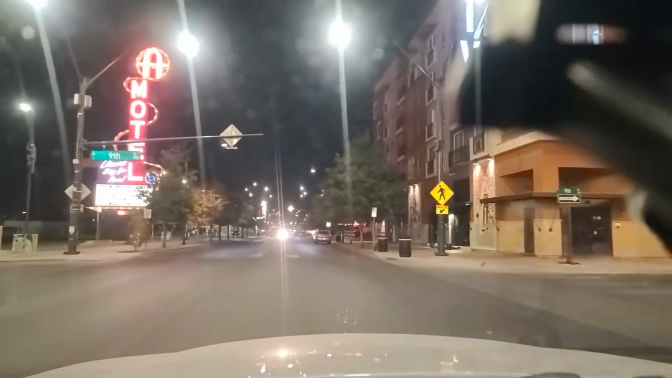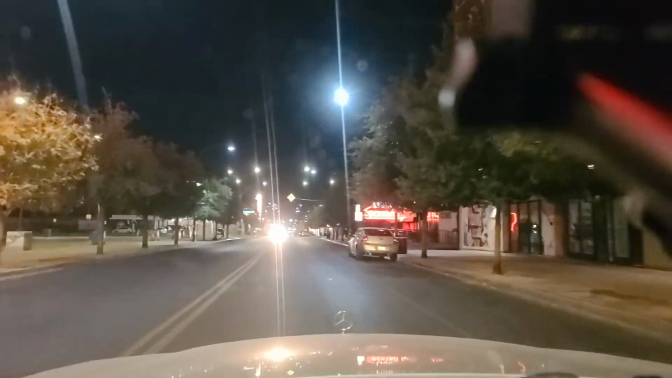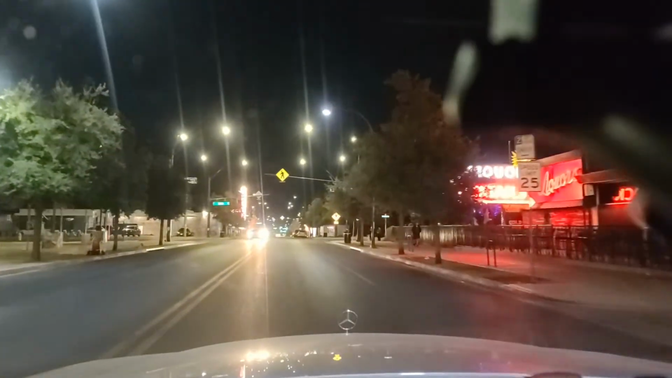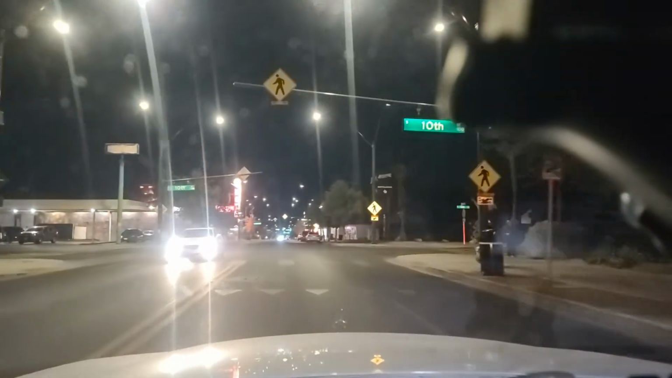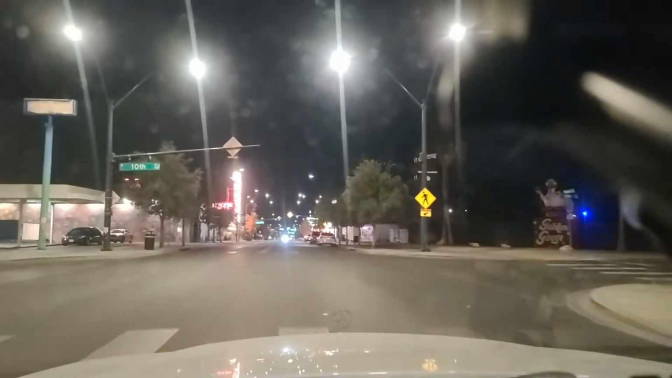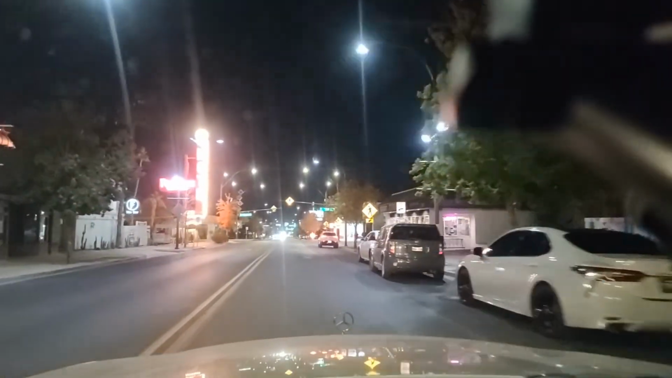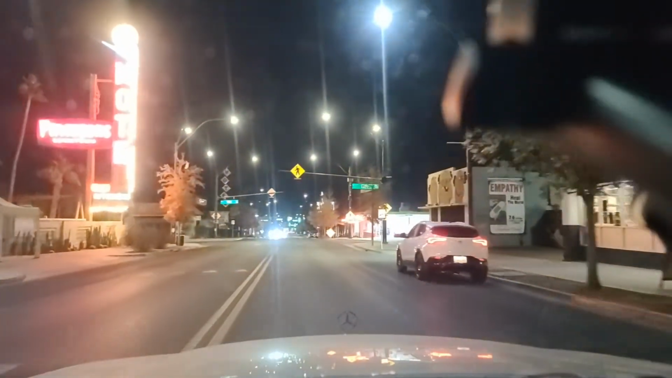This is a private residence over here. Llamas stay for free at that motel. We just saw the sign for it. Atomic Liquors right there. That's a long time Vegas mainstay. In fact, the movie Hangover was filmed right here. The intersection where Mr. Chow crashed into the guys was filmed right here in front of Atomic Liquors. Ferguson's Downtown Motel. Sorry, no vacancy.